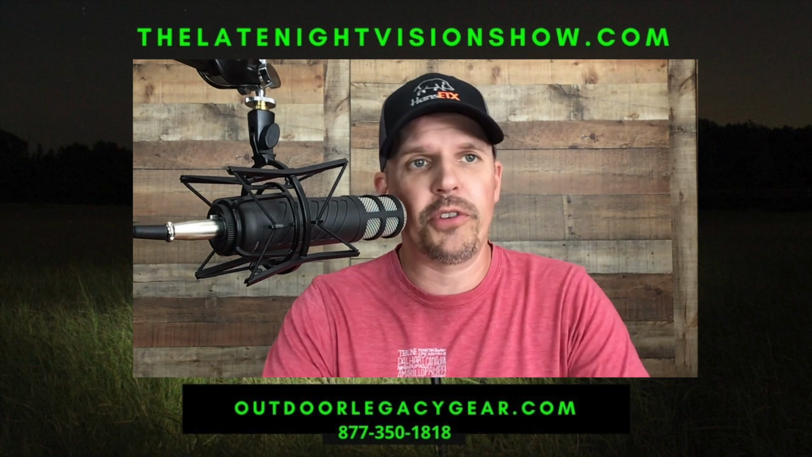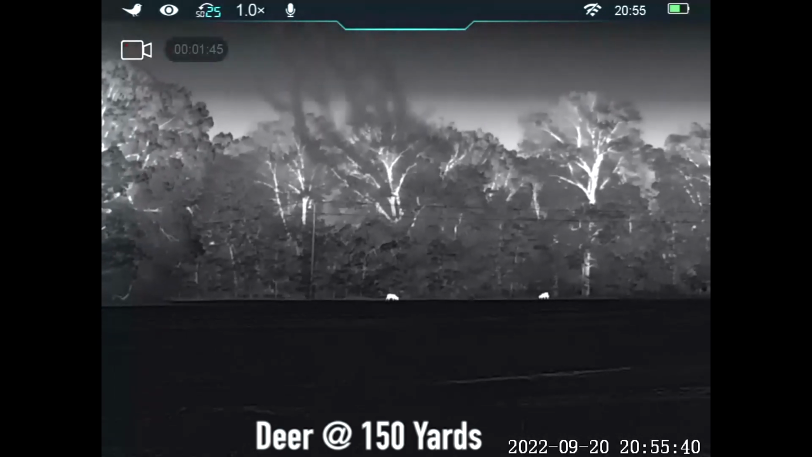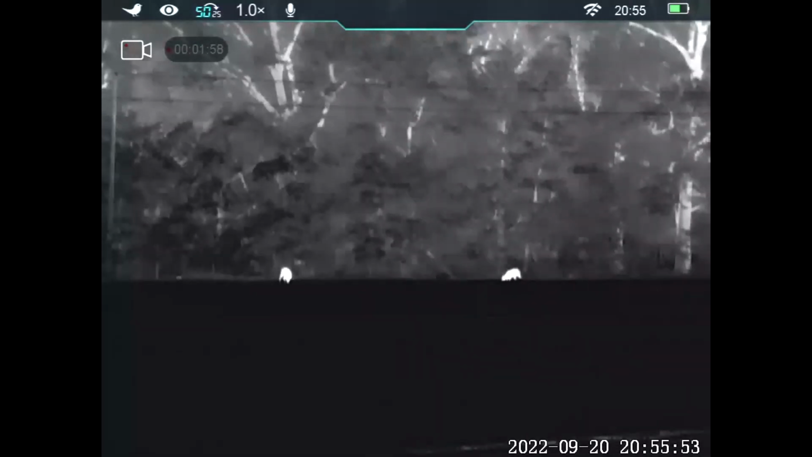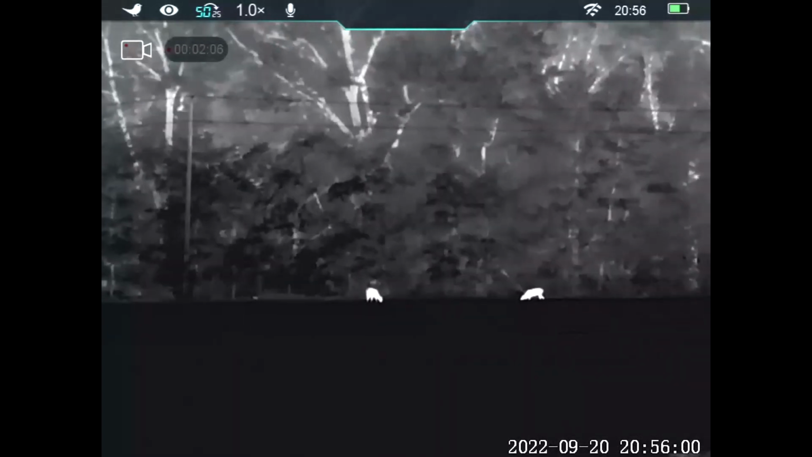The unit we are reviewing today is the InfiRay Outdoor ZH50, or Zoom ZH50. It is distributed in the United States by iRay USA. It is $4,499. This is a handheld. We should mention that this is not a rifle-mounted scope. It is a handheld thermal, a monocular, as we call it. It's got dual lenses, so it is a 2-power and a 4-power optical zoom. Again, more on that later.